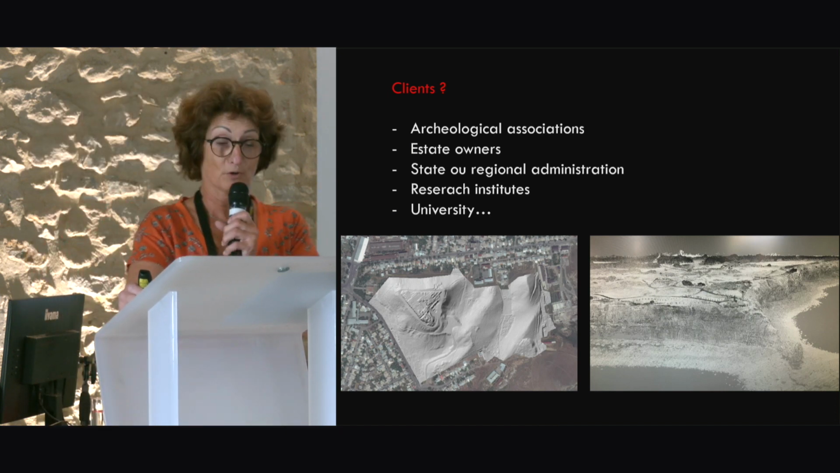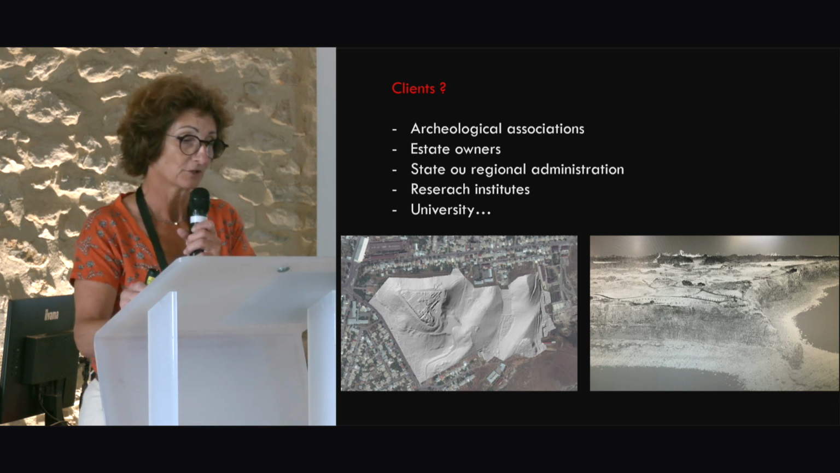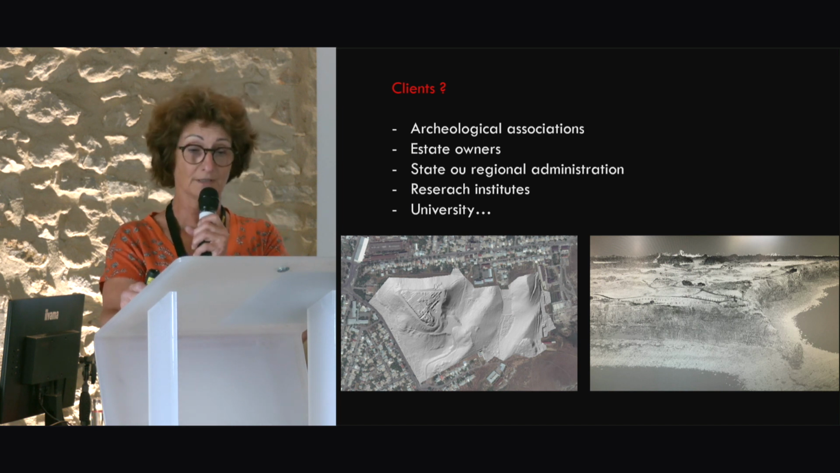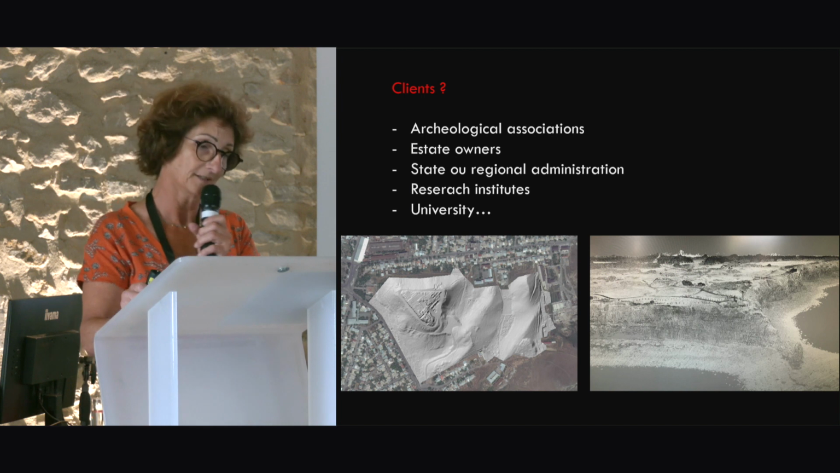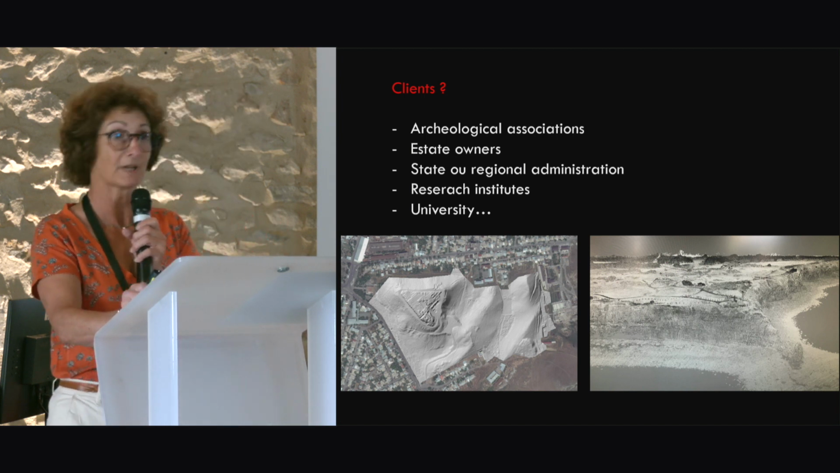So what are our customers and what are they asking for? Archaeology application is different in the sense that we are not looking for more accuracy, but for a larger ground point number density in order to find decimetric or metric anomalies in the microtopography.